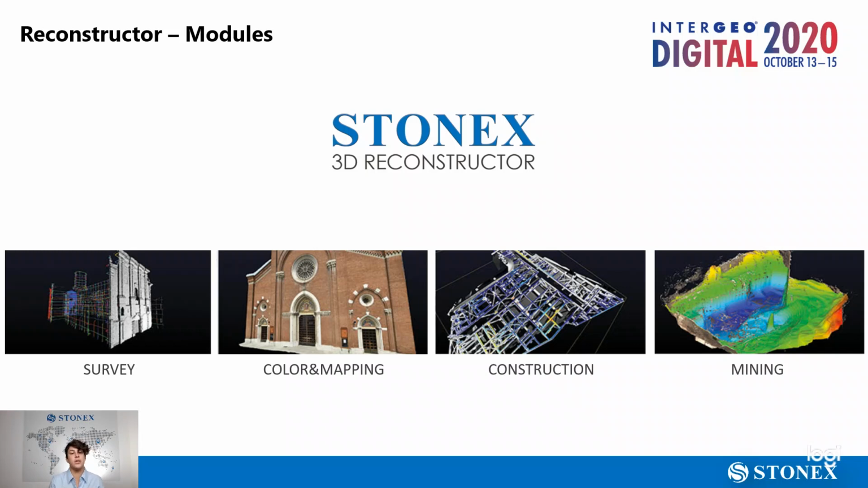Color mapping will allow you to use your own high-resolution camera to color the scans in order to have the best quality colors for your meshes and point clouds. And the construction module gives you many advanced features for BIM or architecture and construction. It is the same module we saw with the example of the BIM work I showed you before.